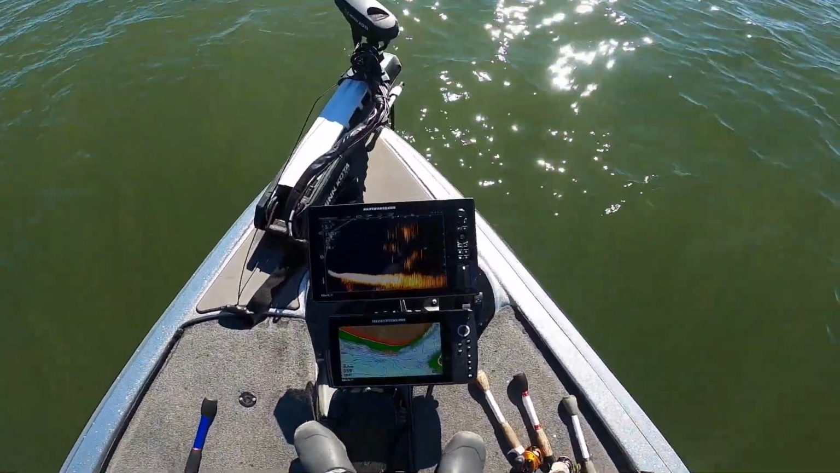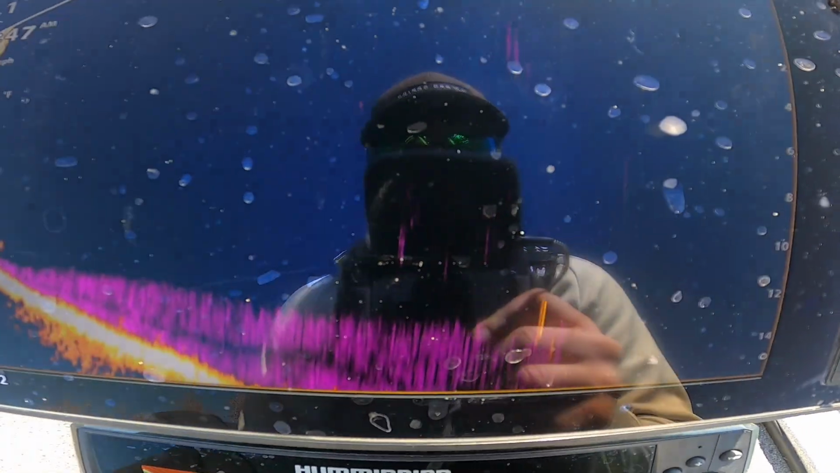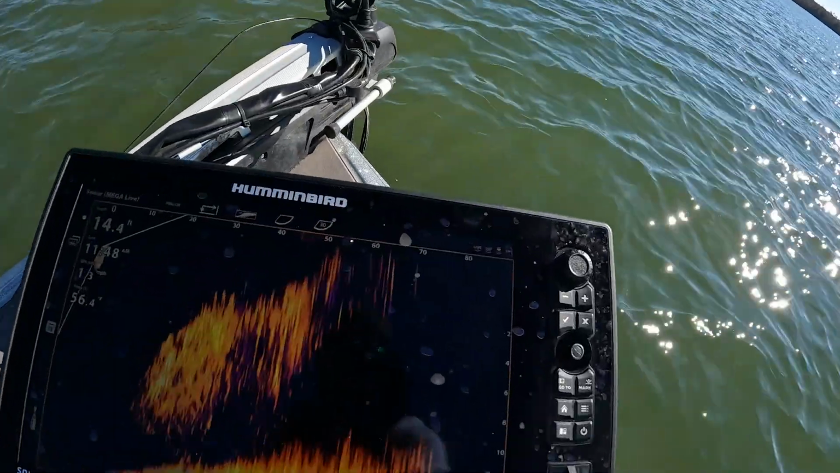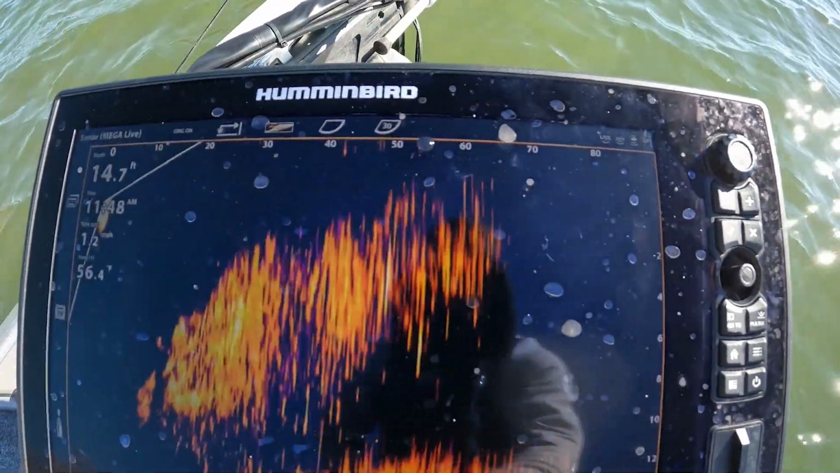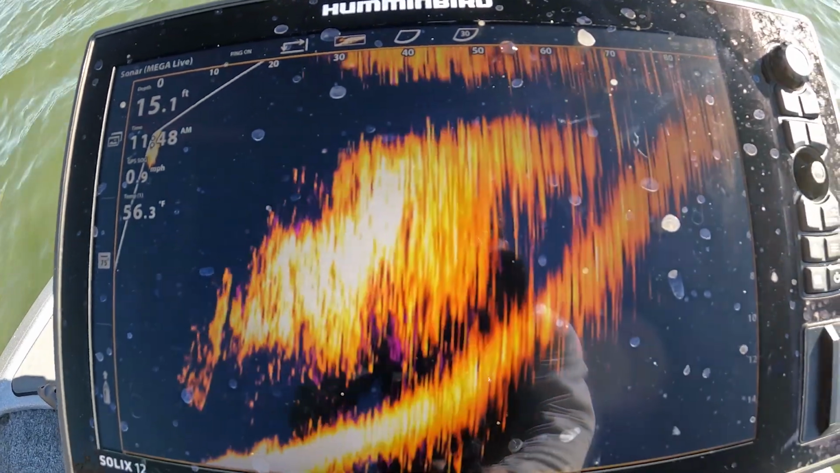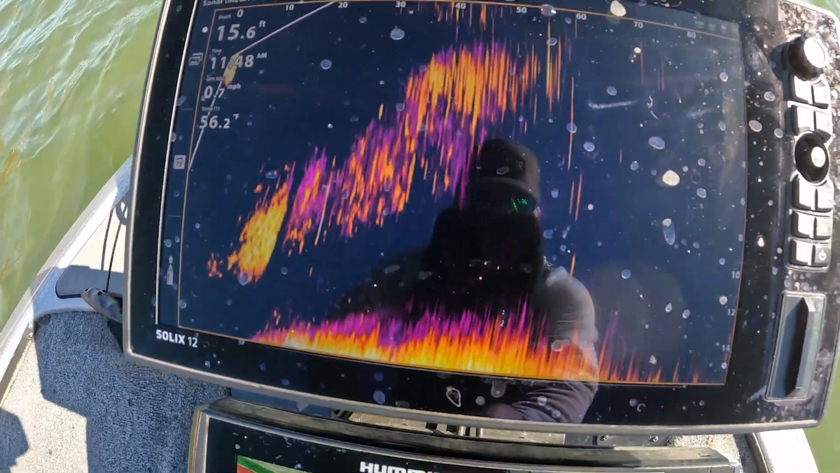Man, guys, this is insane. There are fish everywhere out here. Guys, let me tell y'all what, this is just absolutely insane at how much bait is at this spot. That's all bait. I could sit here all day and catch them.